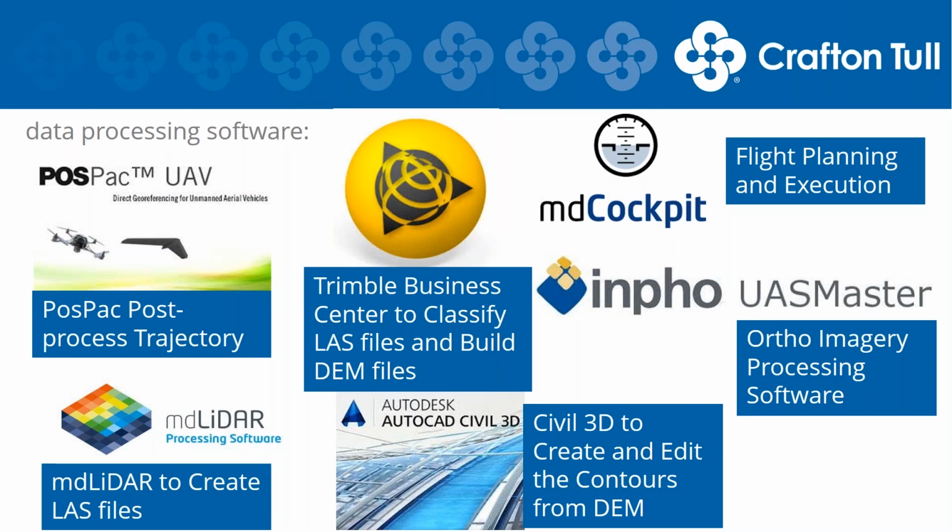Our software suite, these are just a few of the ones that we use, but kind of the main key components. Obviously, we use the MD cockpit for our flight planning and execution. We use the POSPAC UAV to post-process all of our flight trajectories with our TO2, our TO4 files, all of our GPS files. We use the MD Lidar, the proprietary processing software from Microdrones, to create and georeference all of our LAS point cloud files. Then we use a Trimble software suite to classify those files, build all of our elevation models.